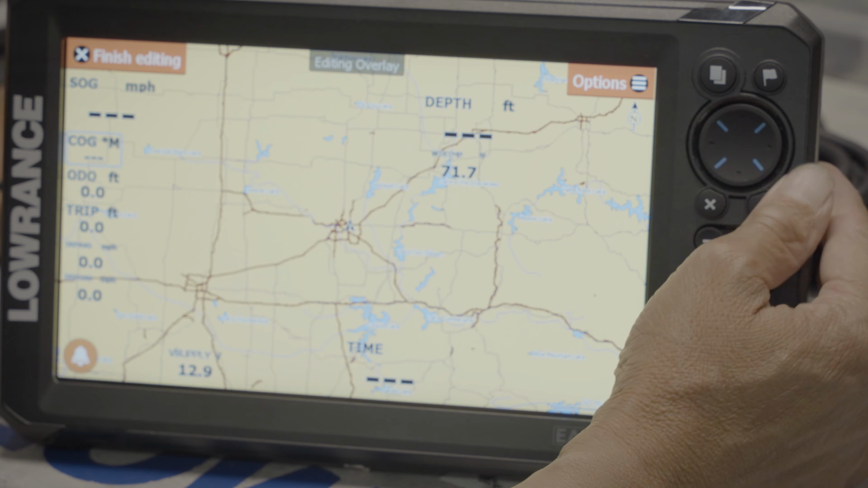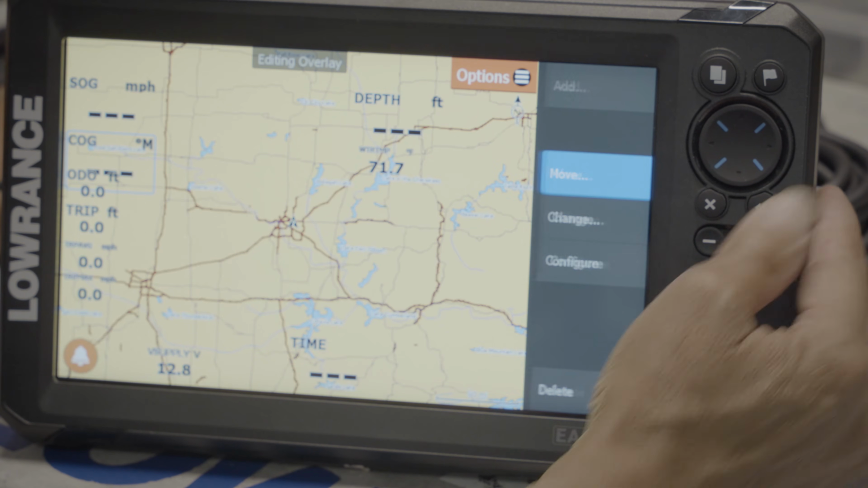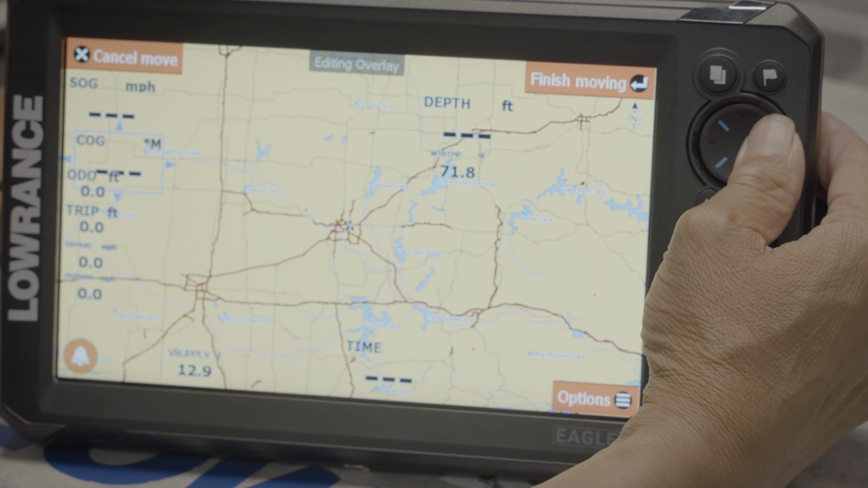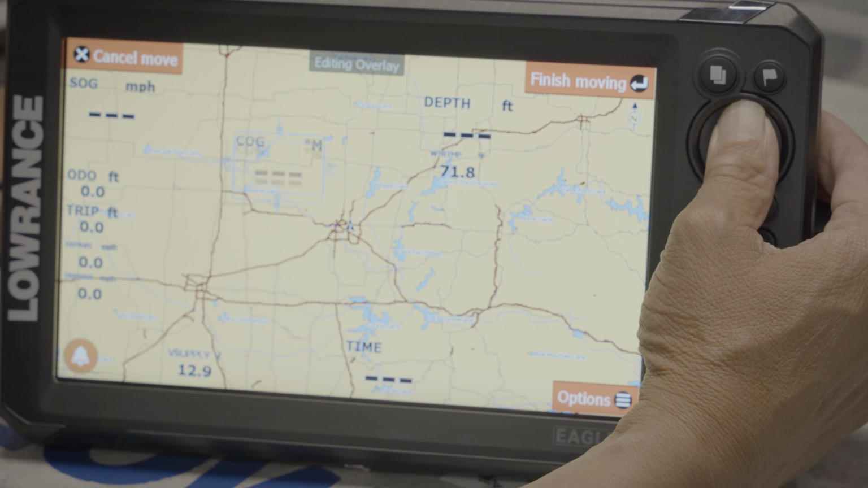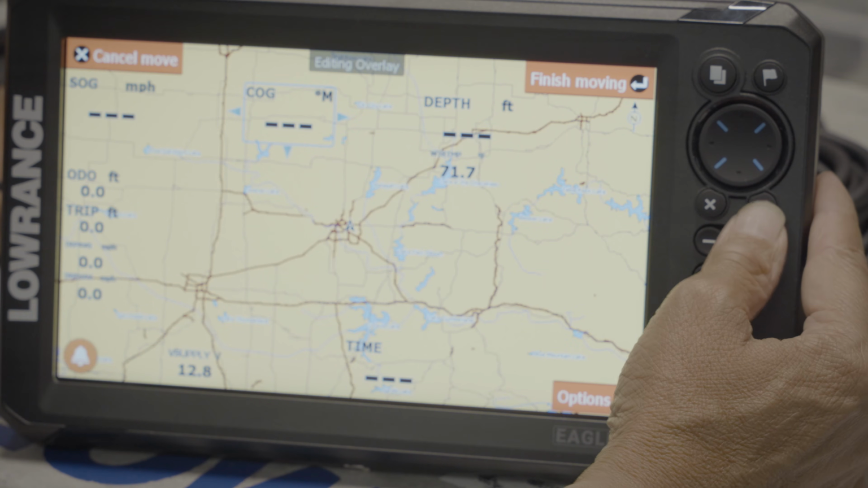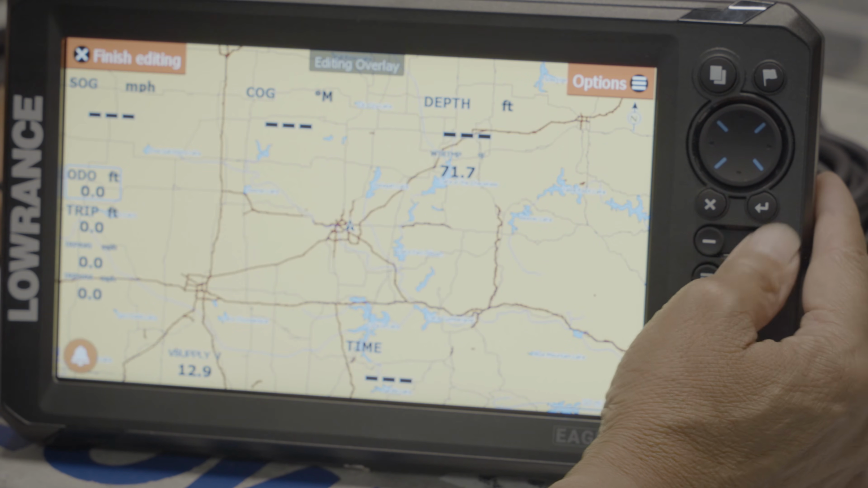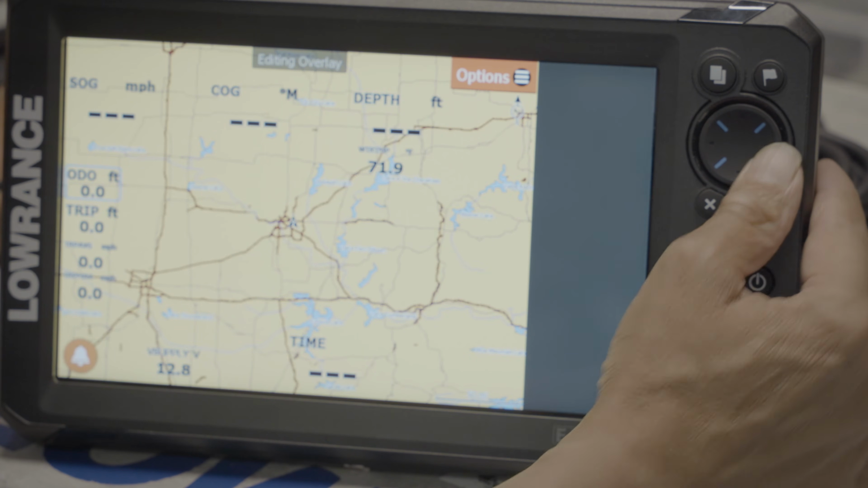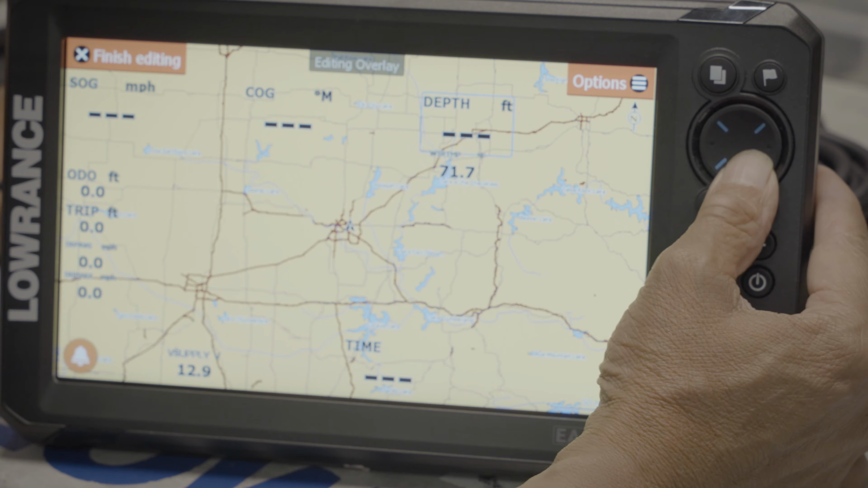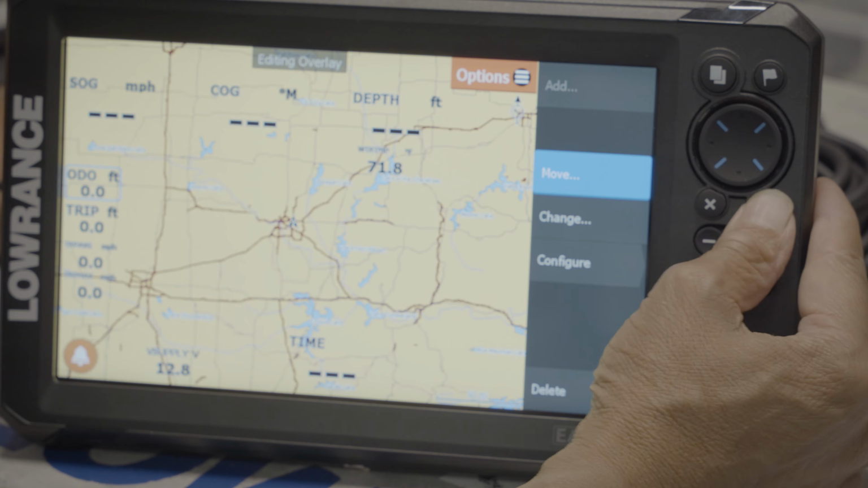Go to the compass heading. Make it bigger. Plus button. Options. Move it. So we put the course in the top center of the screen so we can keep our boat straight. Finish moving. Now we're just going to move the odometer to the right side of the screen. Enter.